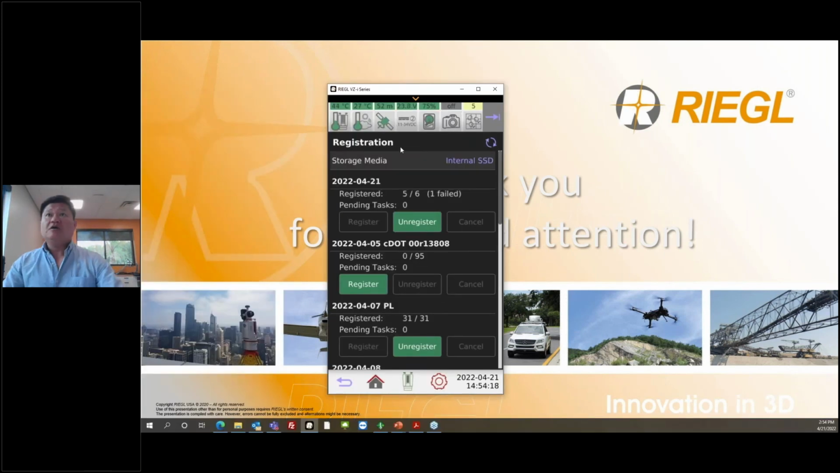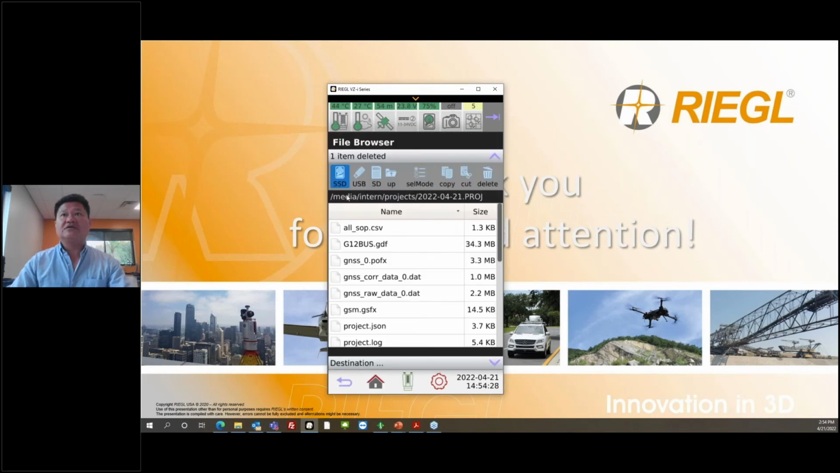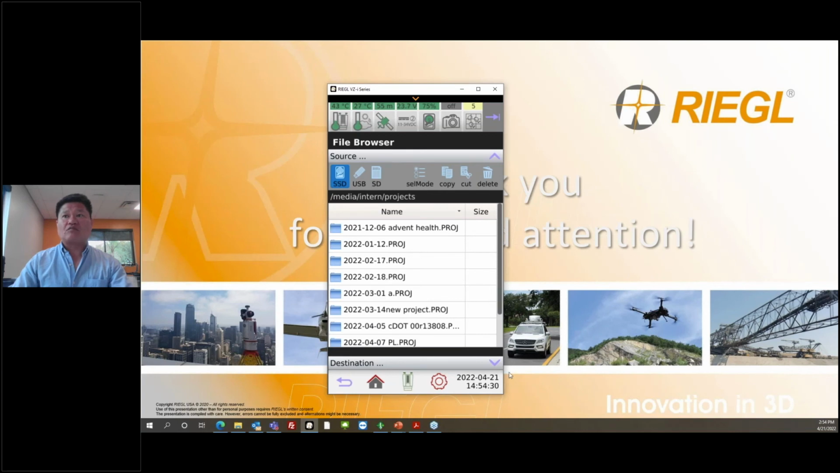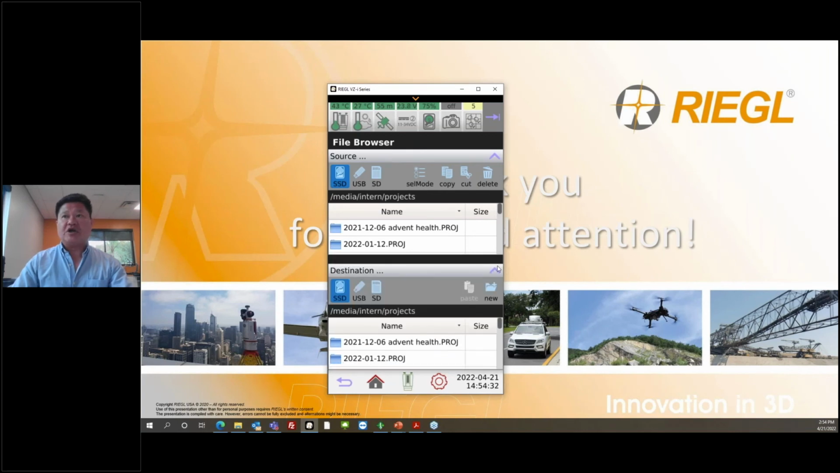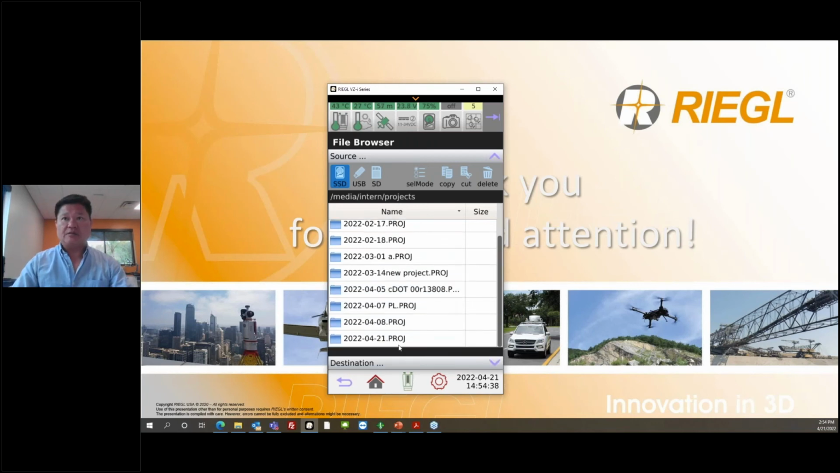to type them. Let me show you the failed one, right? So you see how this one failed. Then I just go to scan position. I go to the home button. I go to files, and then you click on this little tab right here where it says destination, to expand your project folder.